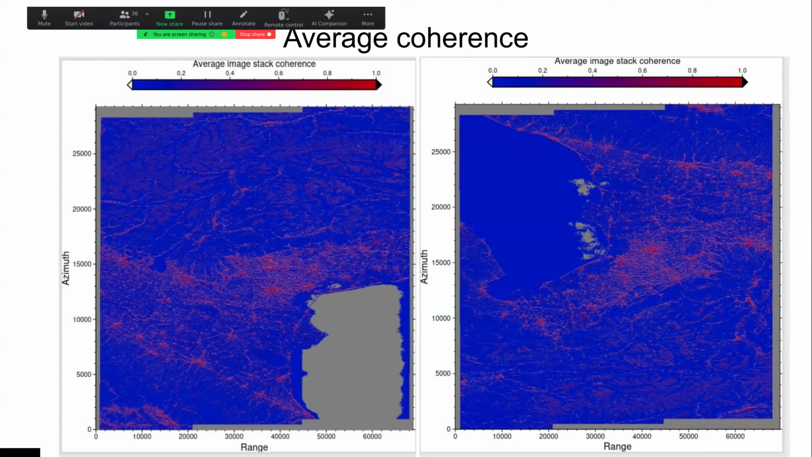Here I show the average coherence only for an ascending and for a descending track. And here we can notice that the average coherence is quite low in the zone because of the intrinsic scattering nature of the zone, because we have a big mountain chain, the Alps, on the north, and a smaller chain, the Apennines, and here there is a lot of countryside with a lot of crop fields that decrease the coherence.